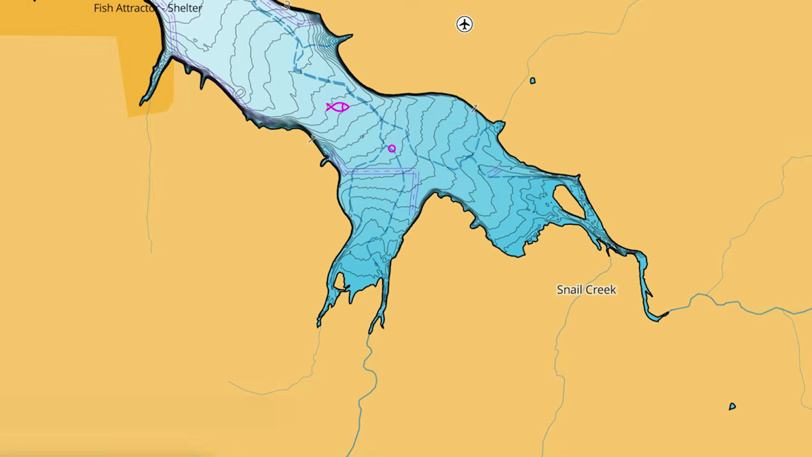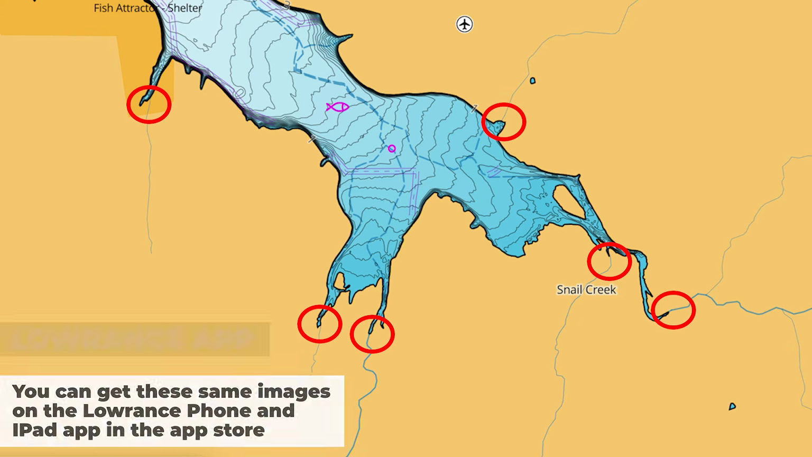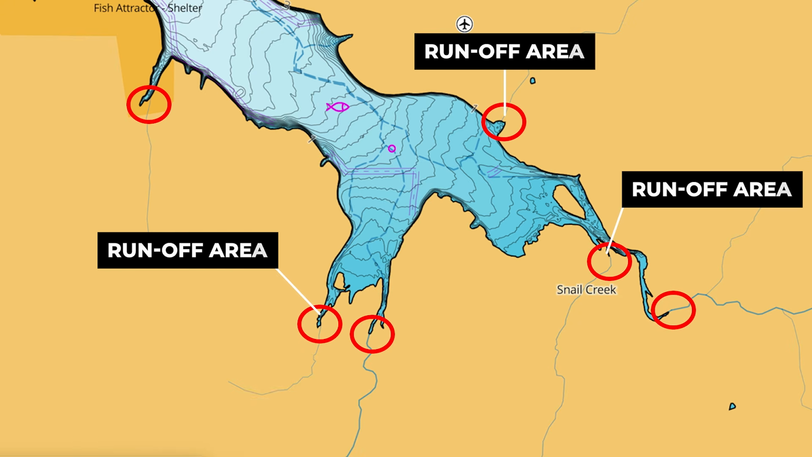On my Lowrance units, I run CMAP mapping, and if you take a look at the back of some of the major creeks on CMAP, you'll oftentimes see these small blue creek channel lines. These are actually feeder creeks that dump into the lake, and any place where one of these thin blue lines intersects the shoreline, you're going to have a runoff area.